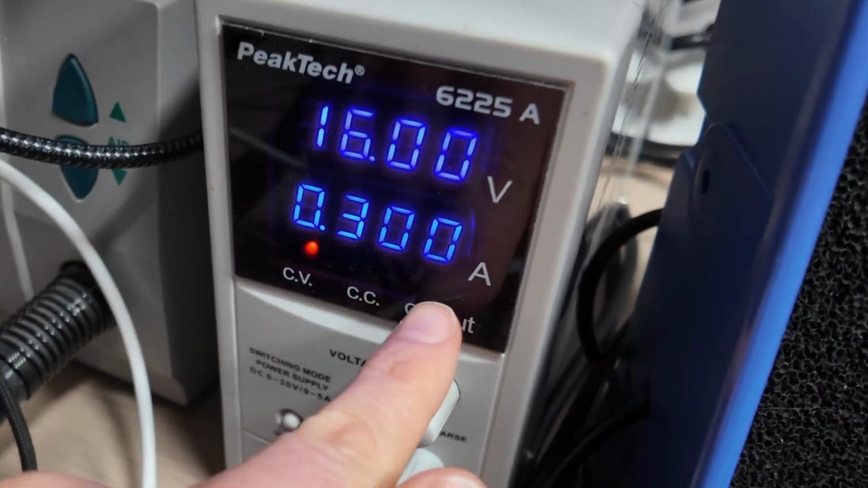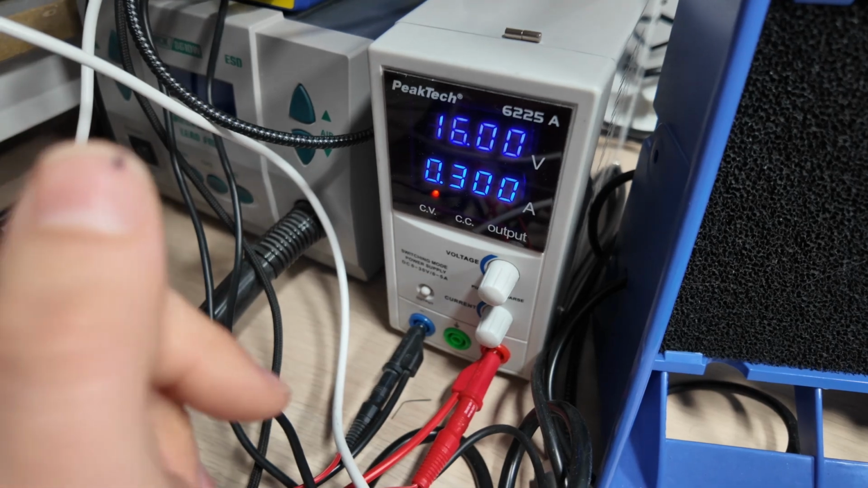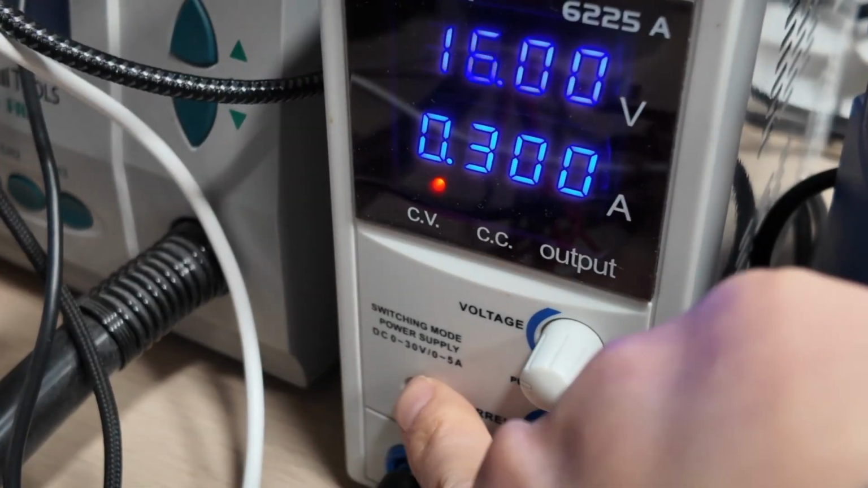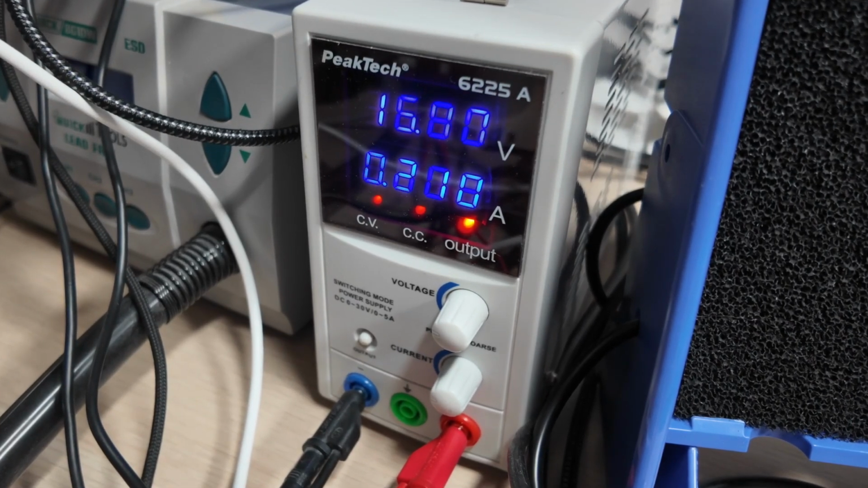As you can see, there is no red LED flashing. That means it's actually not turned on. I can do that now with the output button. What you see is that it is flickering around.